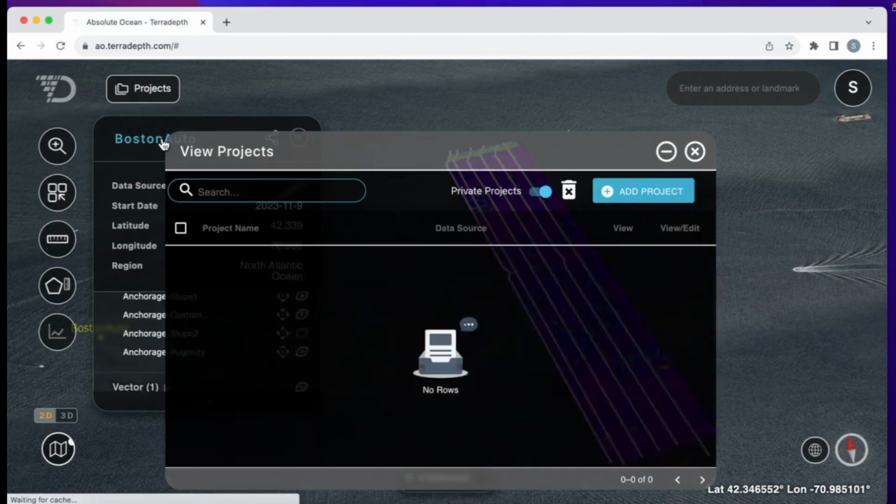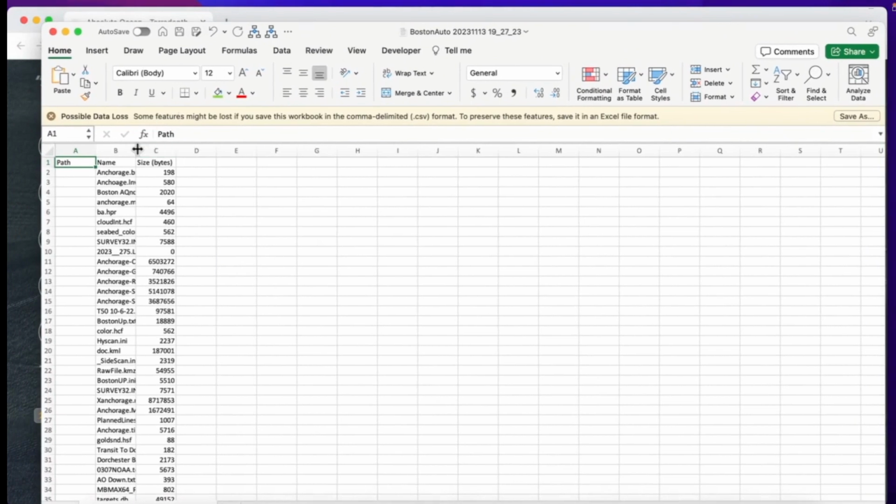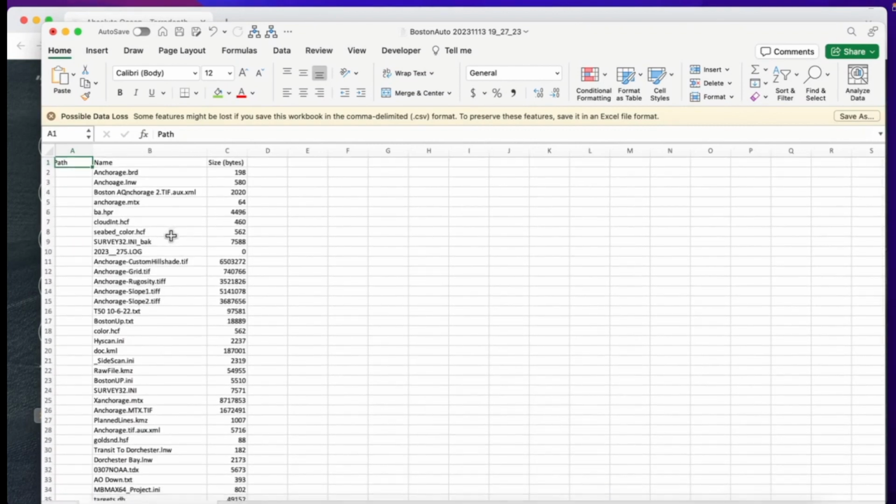And then at last, I want to show you how to access the files. So you go into this Files tab, and I can either just select all the files and download them, and they will be downloaded in that same folder structure as they appear here. Or I can go in and generate a report. And that report will contain the path, the file name, and the file size for all of my files within this project. So this is a really easy way to go in and make sure that the delivery is complete. All the files that I expected are all there.